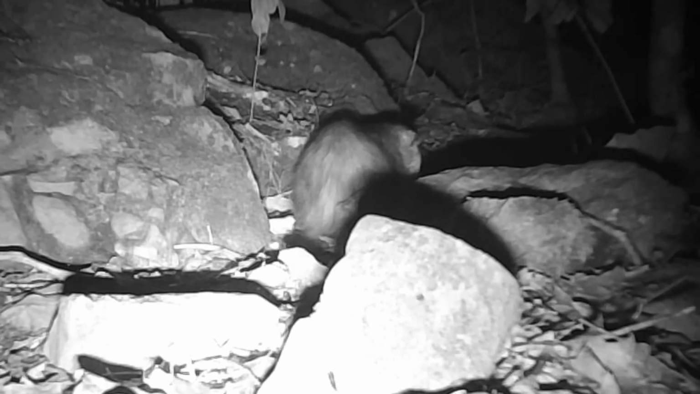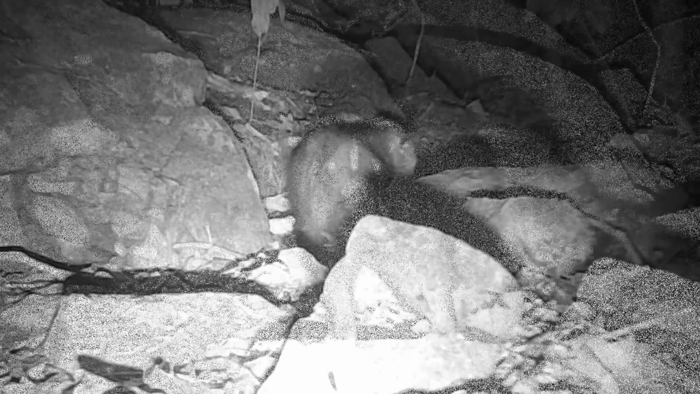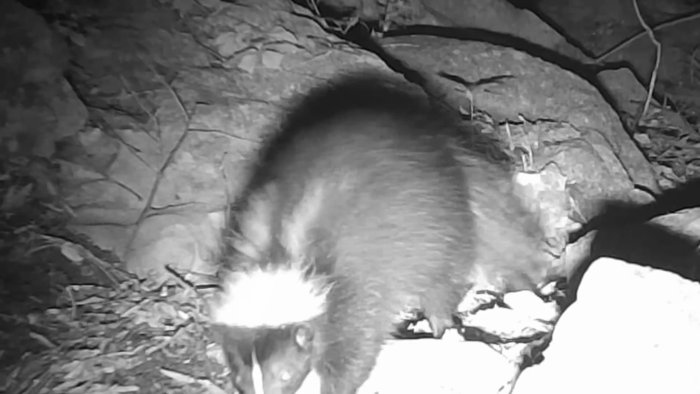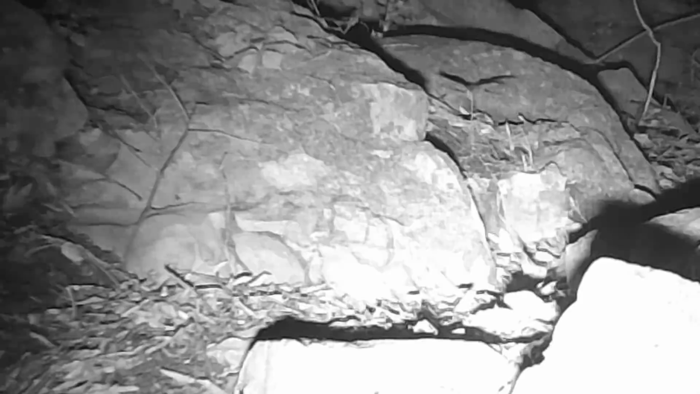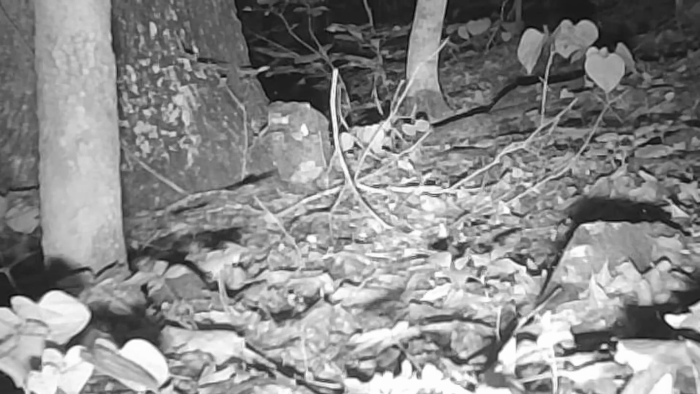There's a possum eating the bugs or worms or something up on the trail here. And there's an old skunk. That looks like old Wishbone right there, moving down. I ain't seen him in a while, but they're still around. They just stay in front of the camera. There's another skunk on a rainy night. They just spread out. The old possums is moving around good.